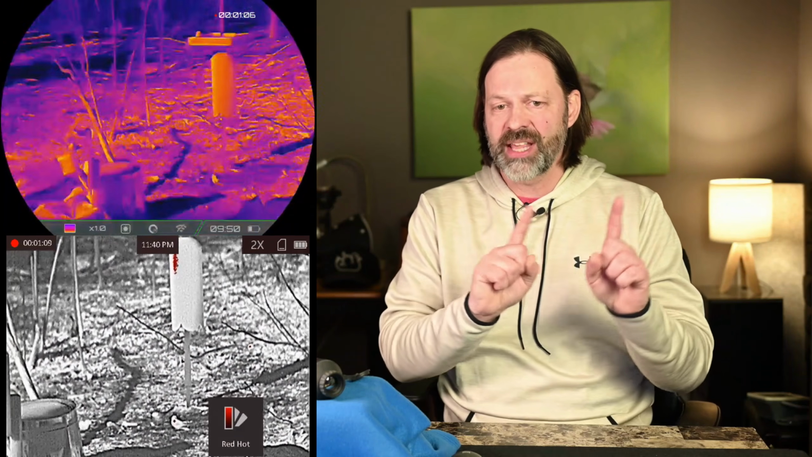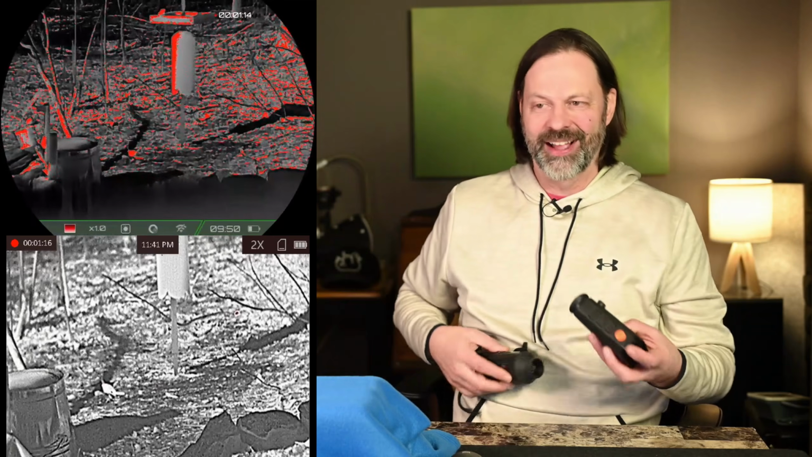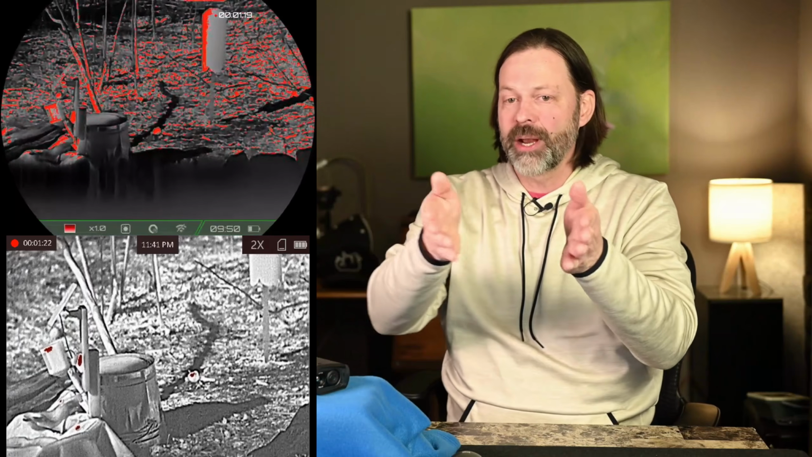So I'm running through a couple of these settings. You'll see me changing the settings. I'll try to mirror these up. I tried to get the action so it was pretty close. Funny thing is, I'm doing this with one eye on each, so I've got one eye over here and one eye over here. And I'm literally trying to do it at the exact same time. But I matched it up pretty good.